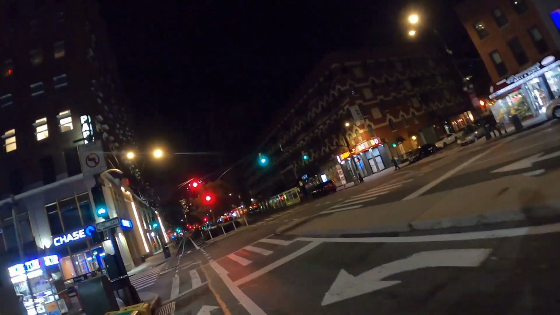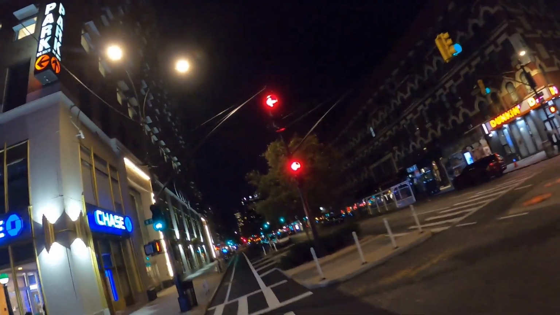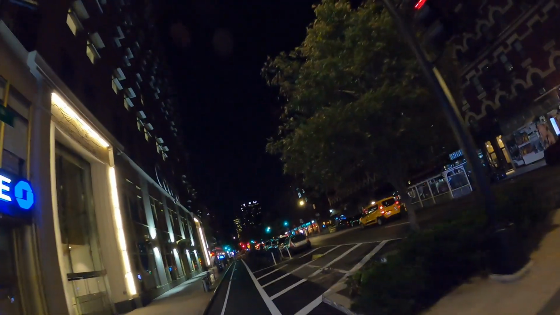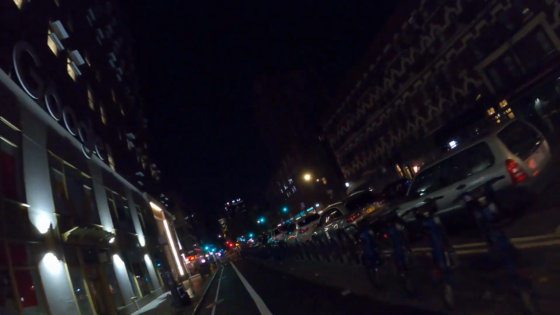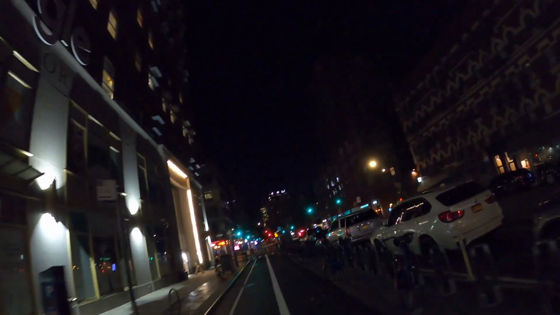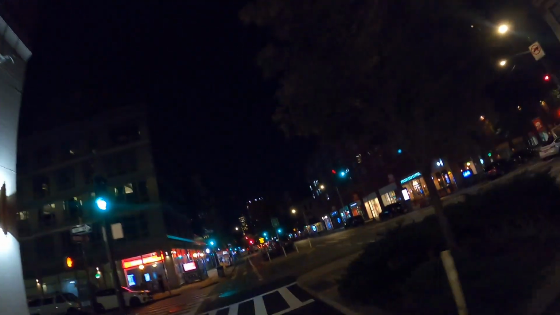And here's 8th Avenue proper, because we've crossed 14th Street. So now we are actually on 8th Avenue as opposed to Hudson. No longer in the East Village, now entering Chelsea. Oh yeah, I already got a new bike, so I don't have to stop and get a new one. I have a fantastic memory, as you can see.